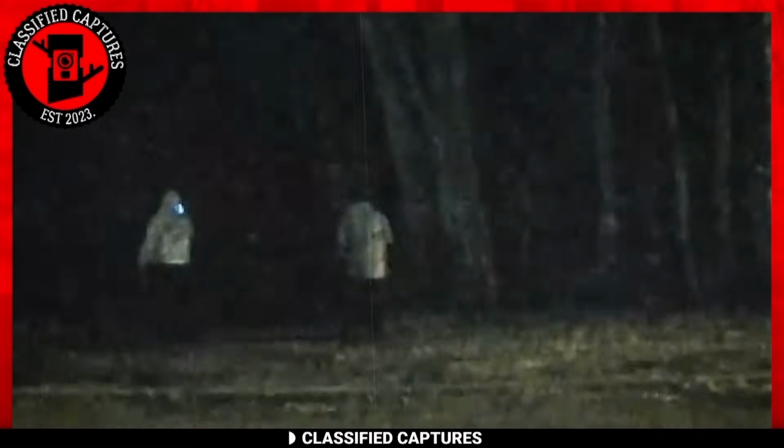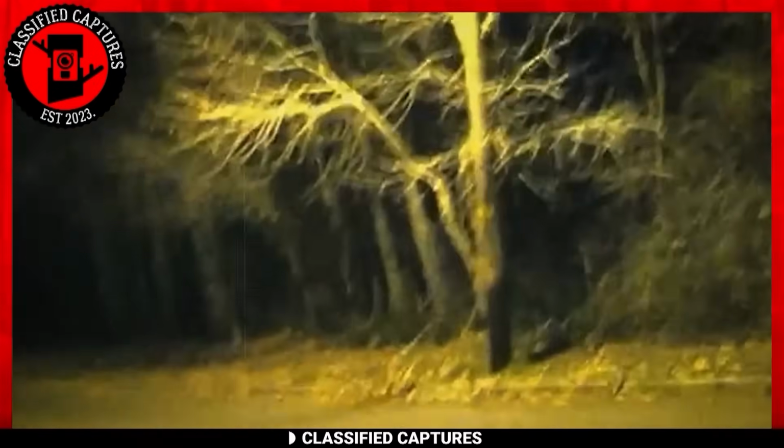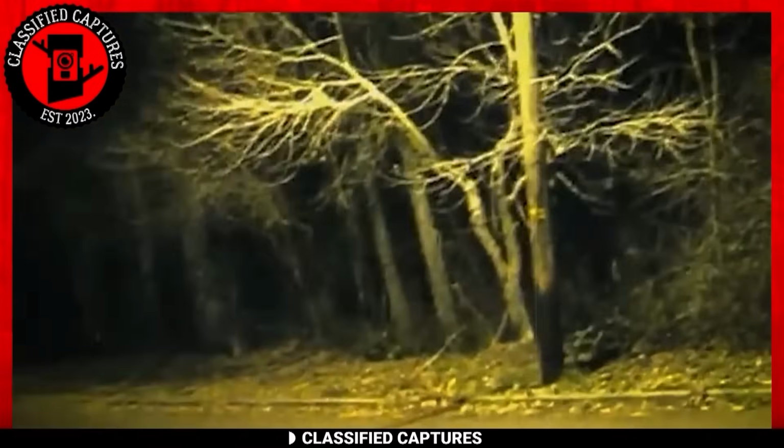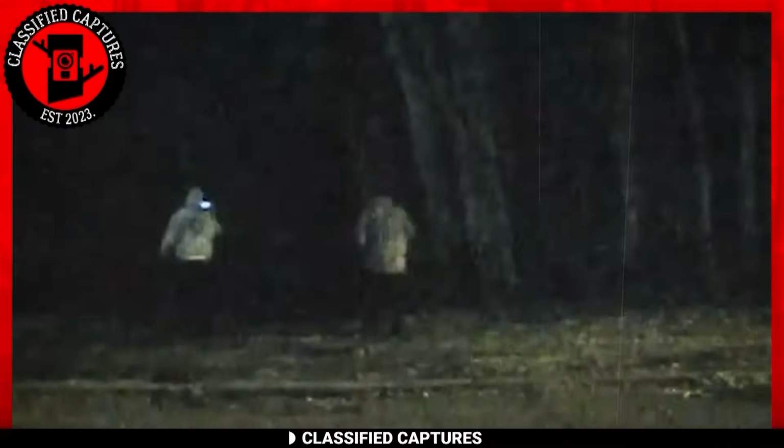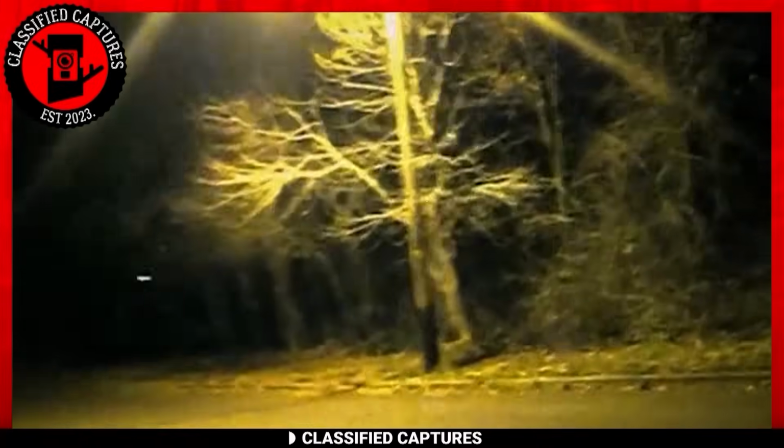Some speculate it could be a hyena, a creature known for its distinctive cackles, but with every passing moment, doubt creeps in. The sheer loudness and persistent nature of the laughter seems to defy any logical explanation. Whatever this entity is, it's not your typical forest dweller.